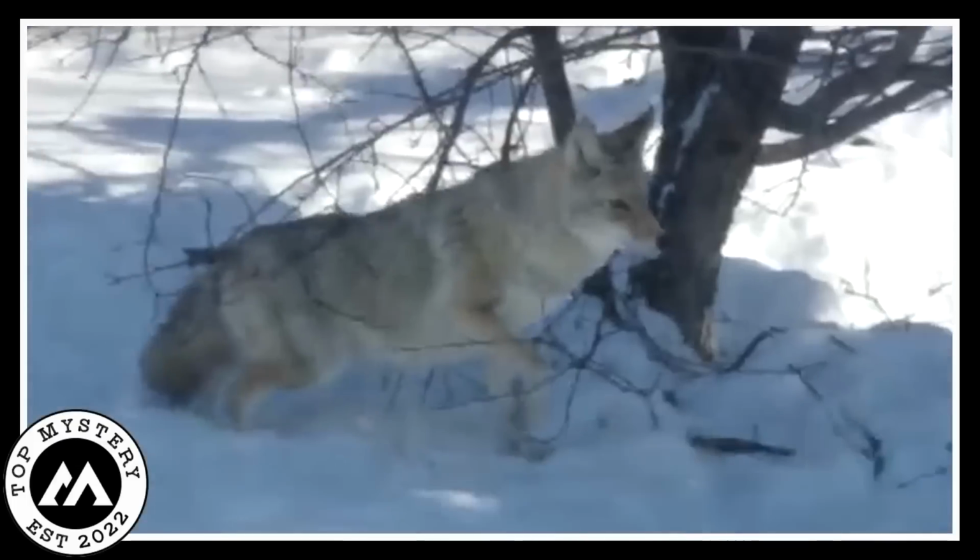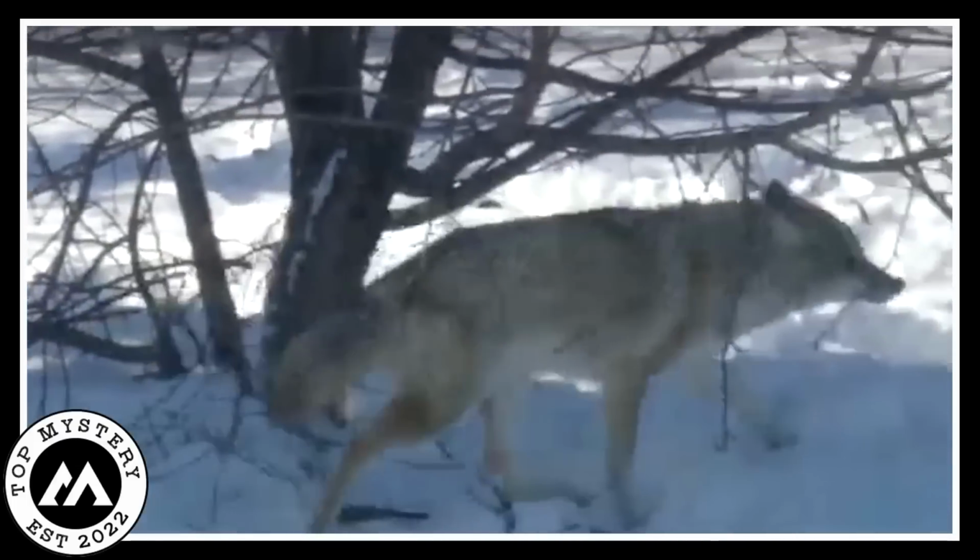It was perched high up in a tree, munching on berries. This unusual scene left everyone astonished and perplexed. After all, coyotes aren't known for climbing trees, and this particular one appeared different, as if it held a secret. The mystery of this unique coyote remains unsolved, leaving everyone curious and longing for answers.